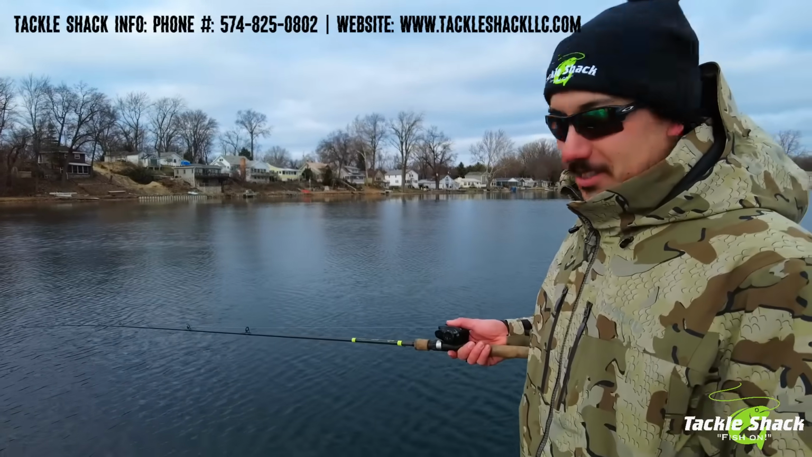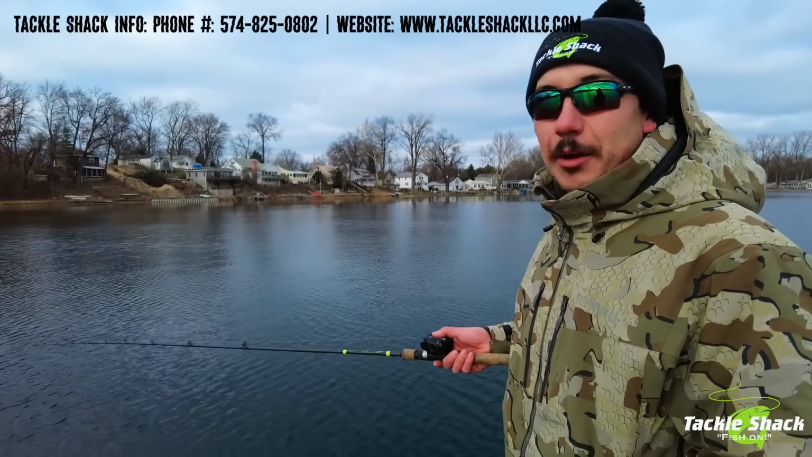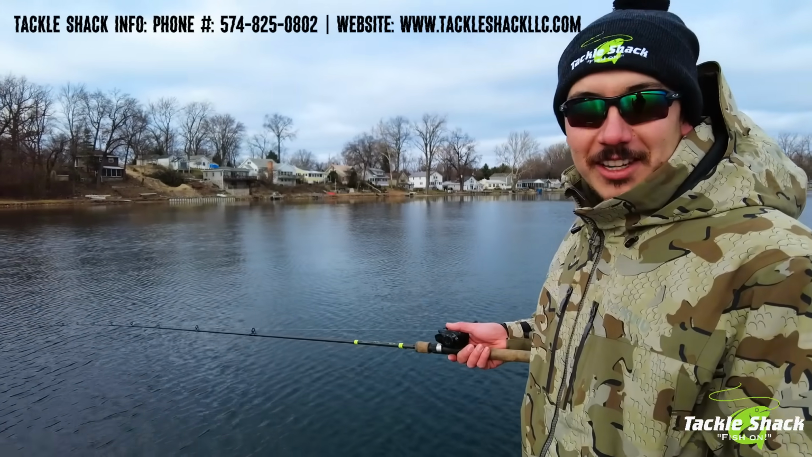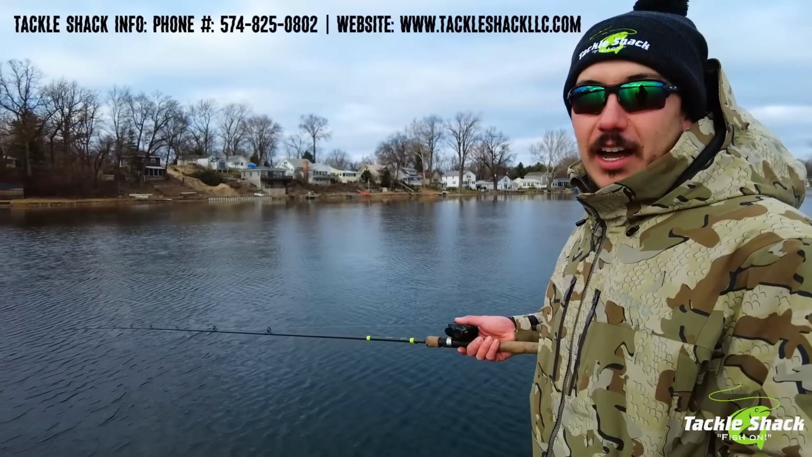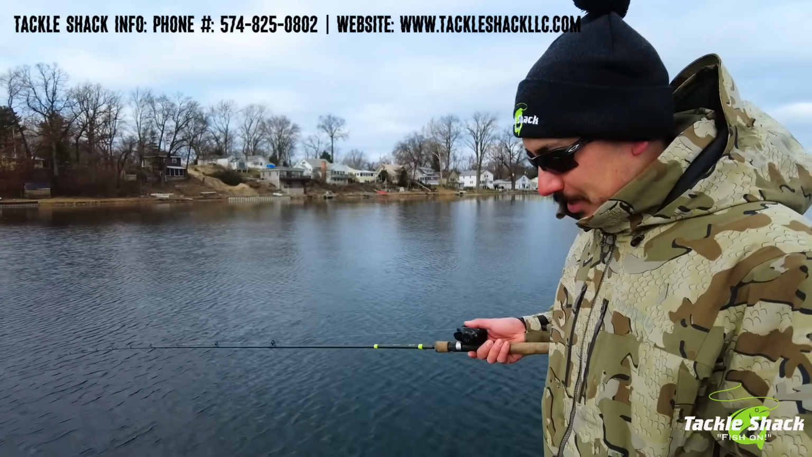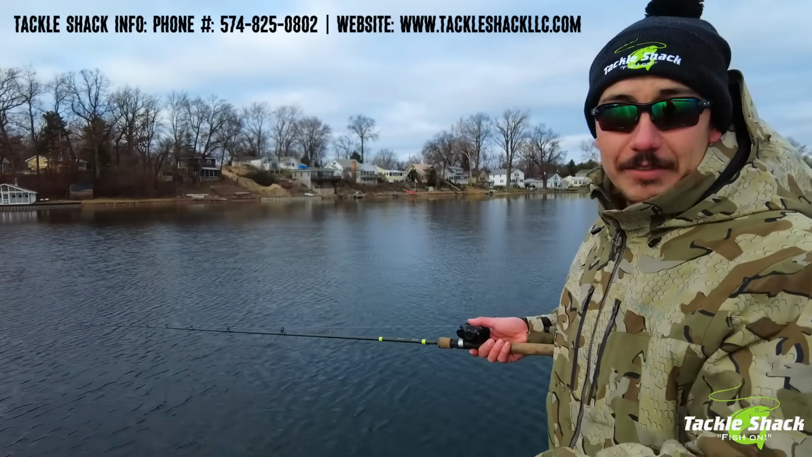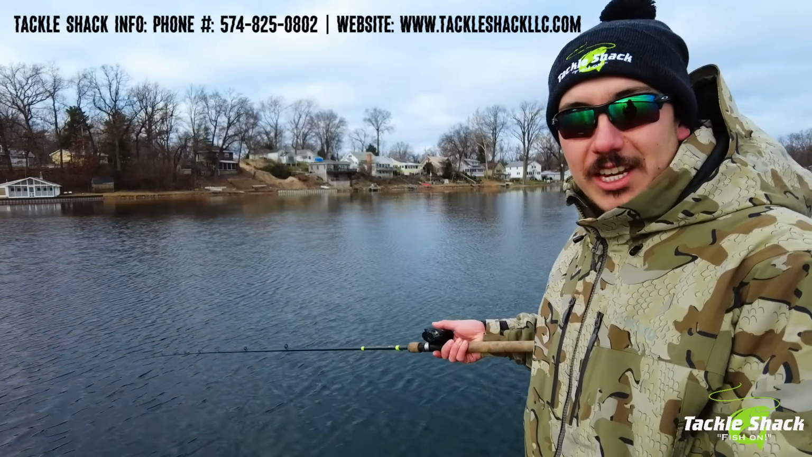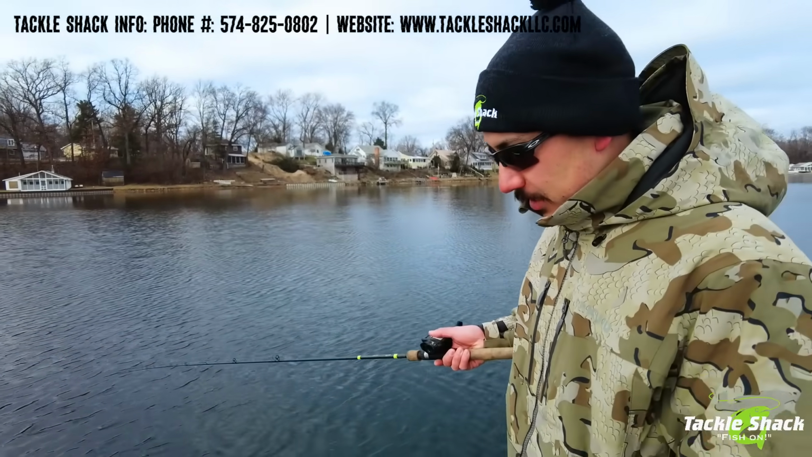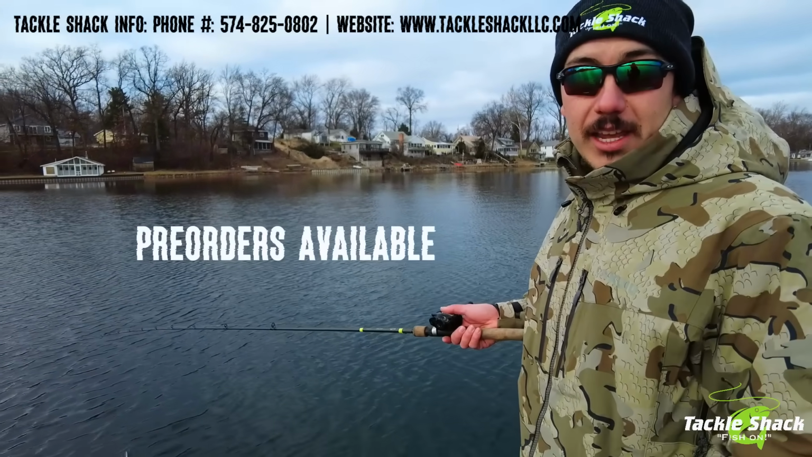Excited for you to see the comparison for yourself, and we'll hopefully be getting out on the water again sometime soon. It looks like we got ice rolling in again, but as soon as we can get the boat back on the water, we'll be happy to take people out and show them the differences here. And also in the shop, we will have this unit. We'll have the Mega Live 2, so you can come check it out for yourself in person at the Tackle Shack in Middlebury, Indiana.